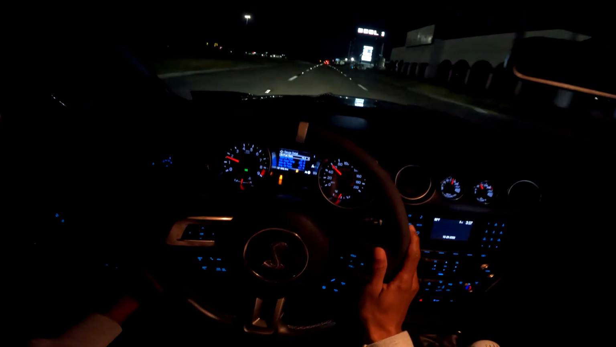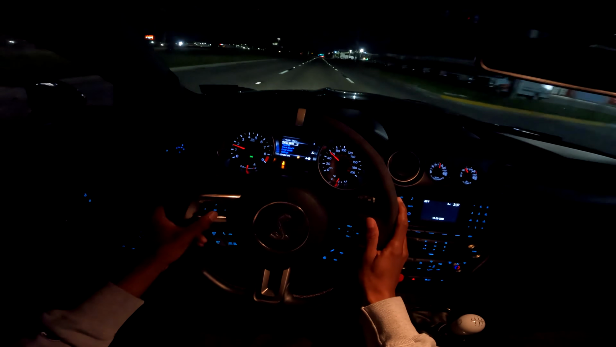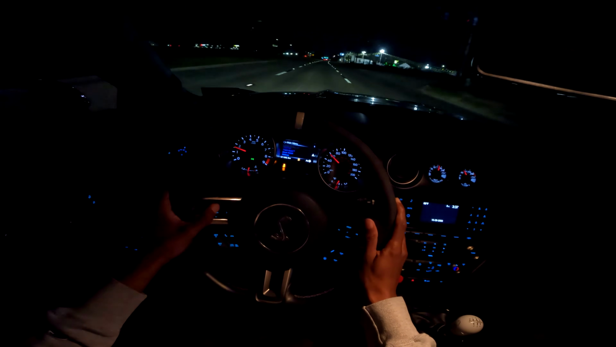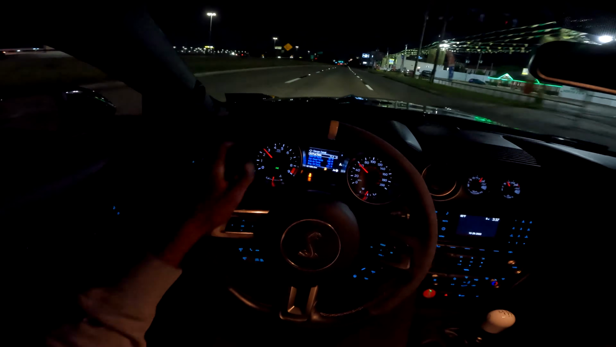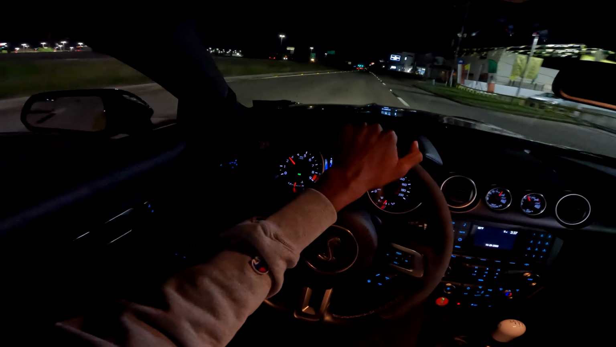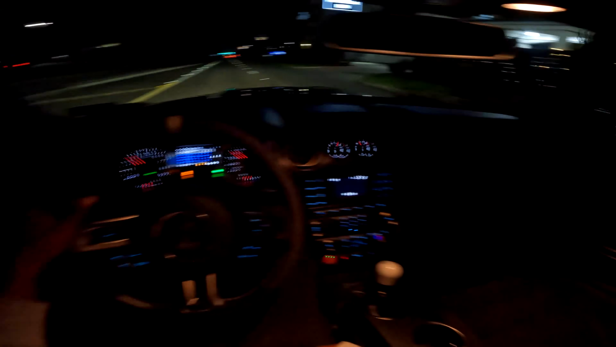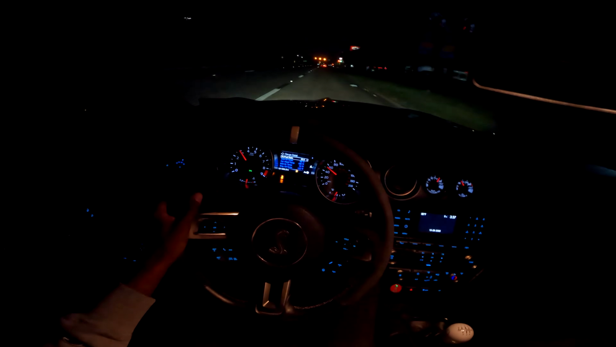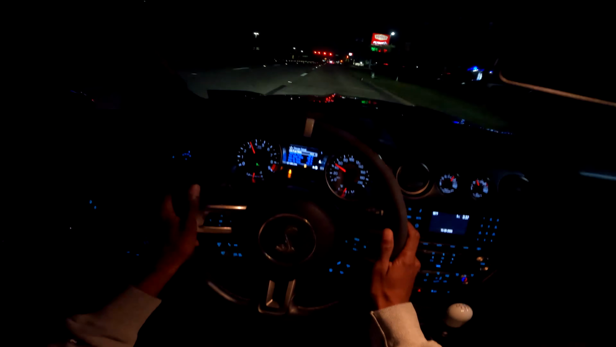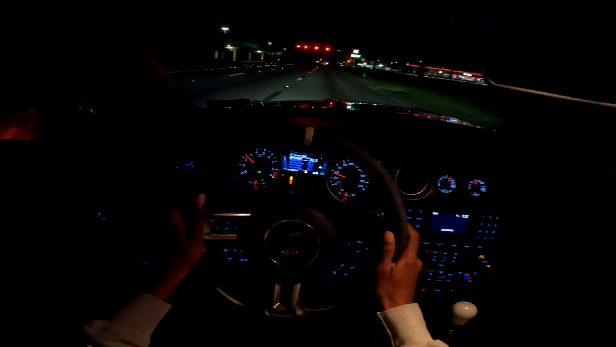Is that a cop? Peeking? No. Thought it was, man. Where am I at? At 40 to the E. I guarantee this light up here is about to turn red. I wonder if the gas station's popping. What did I say? Oil temp is warming up. It's at 174 now. It is cool tonight.